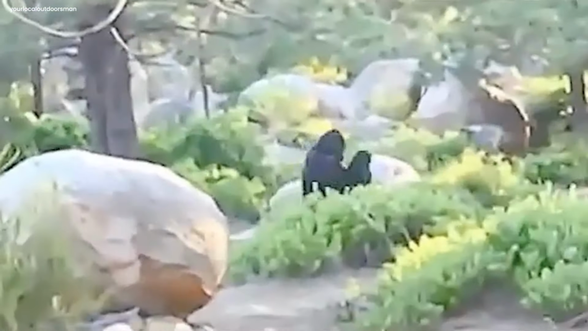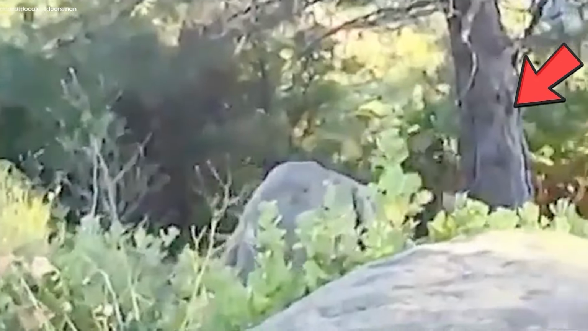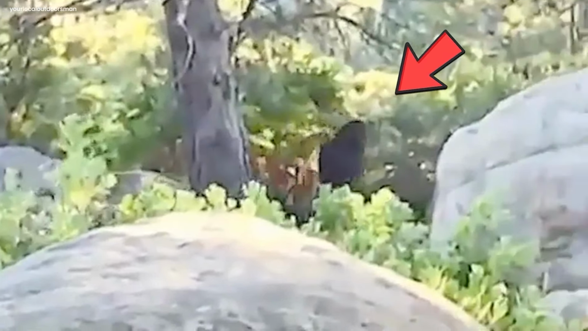It didn't take long for many to start thinking that this is what the Bigfoot would be like, and there's a big chance that this might be one. However, nothing was confirmed by the authorities about this clip.